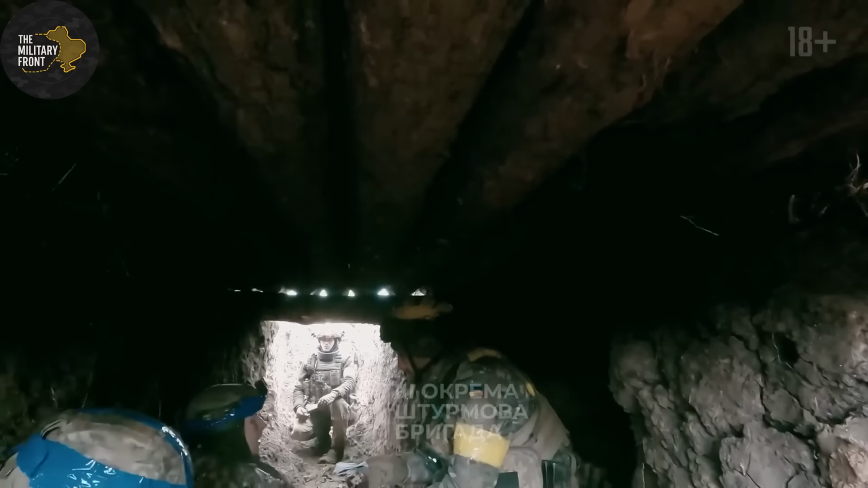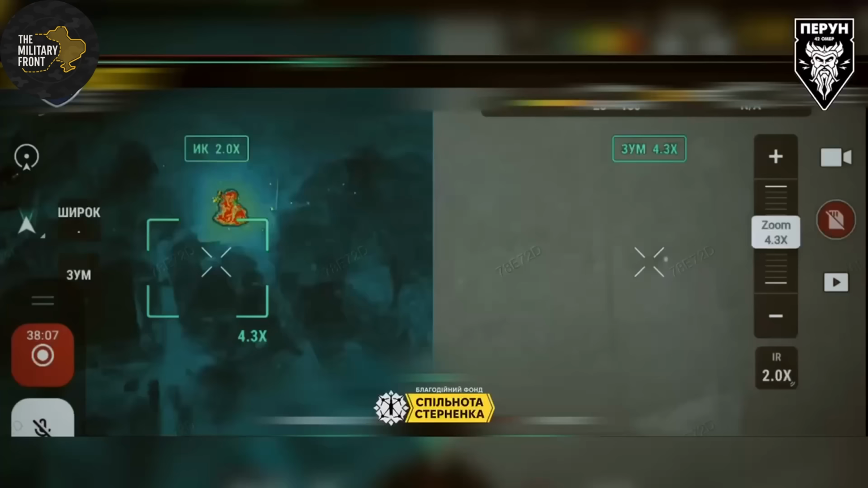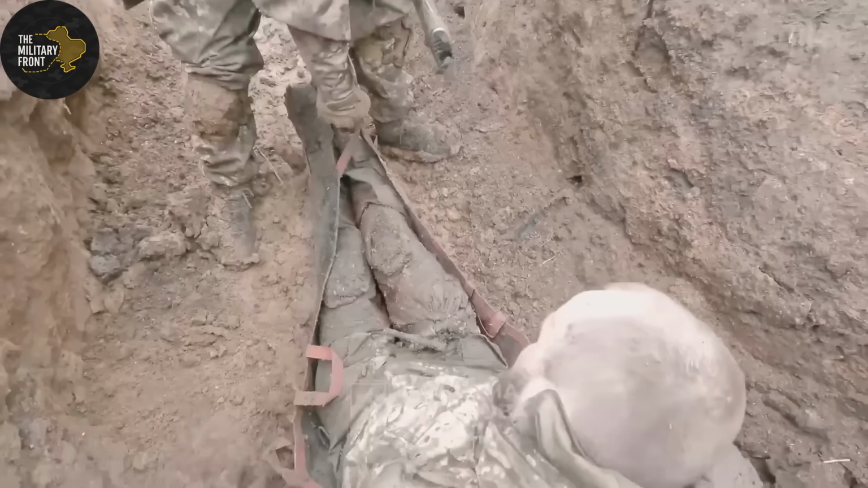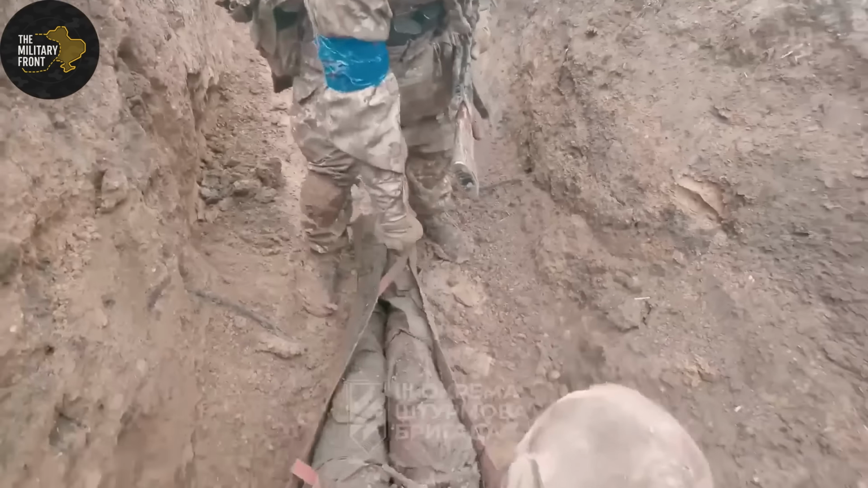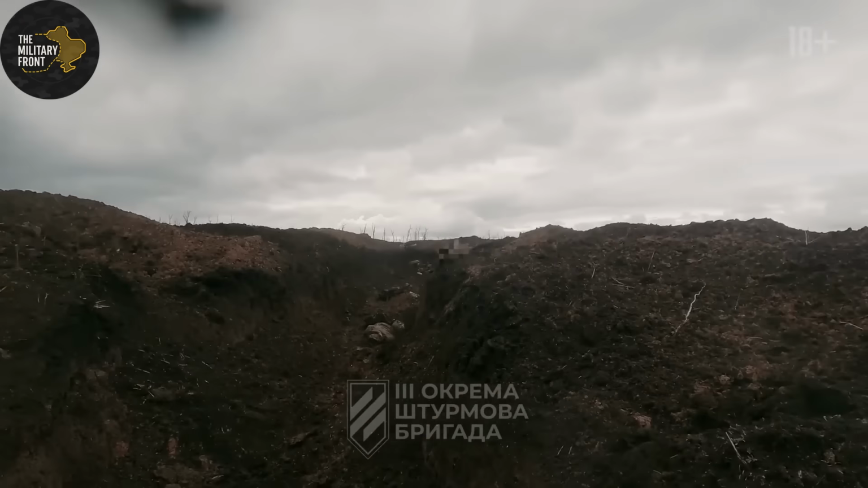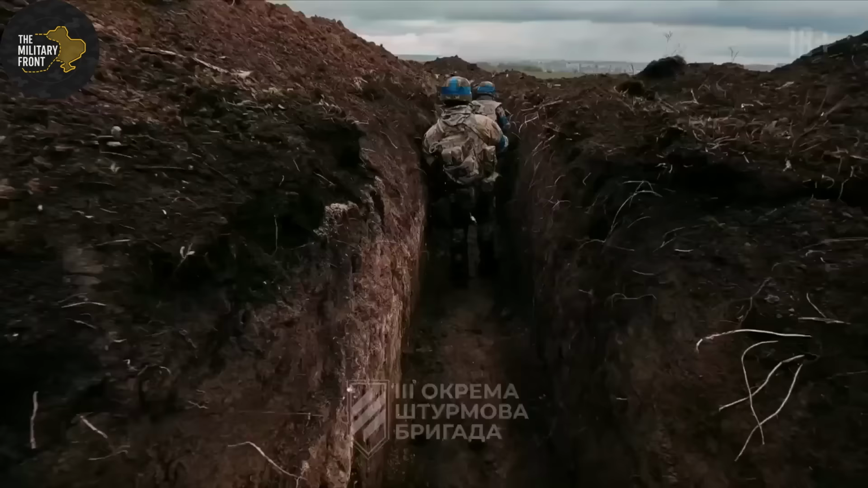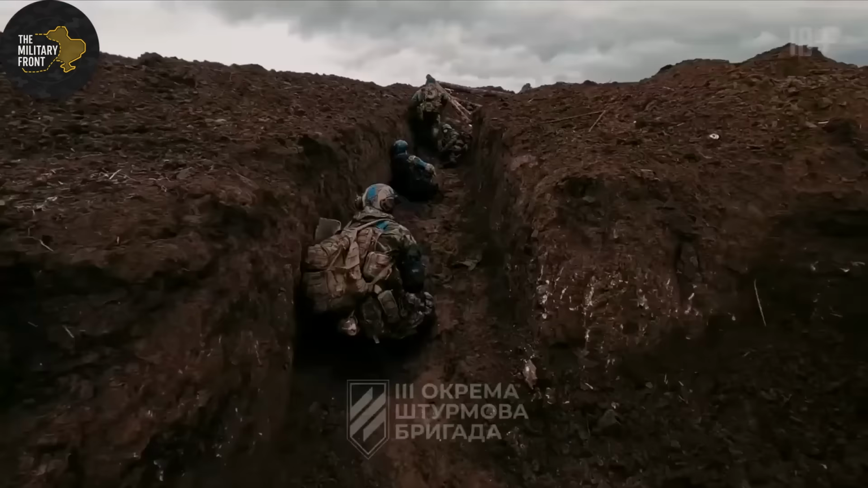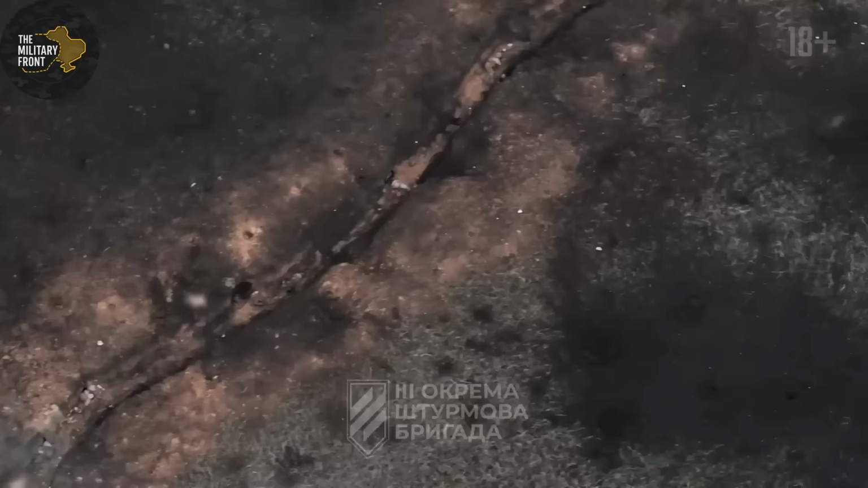How effective was this? According to Ukrainian General Staff reports between December 2022 and March 2023, FPV drones eliminated approximately 800 to 1,200 Wagner personnel in the Bakhmut area alone. And these represent conservative estimates based on confirmed kills.